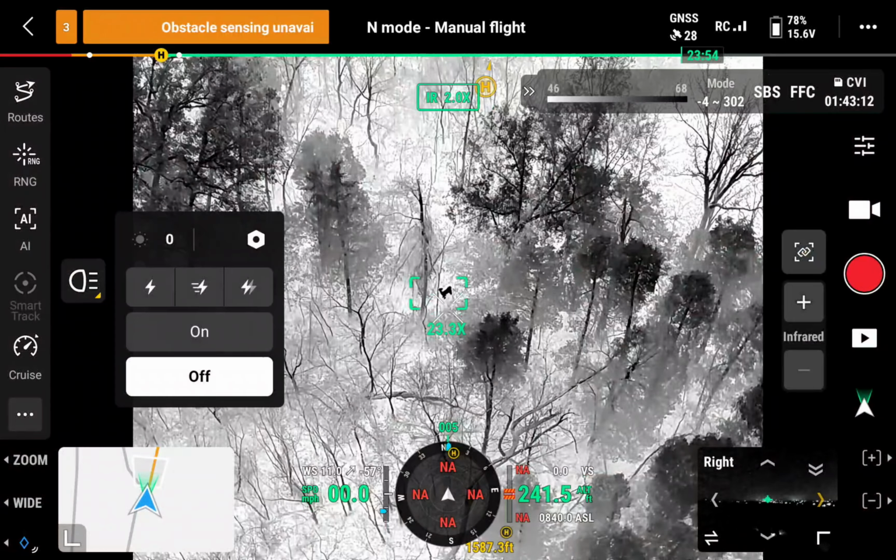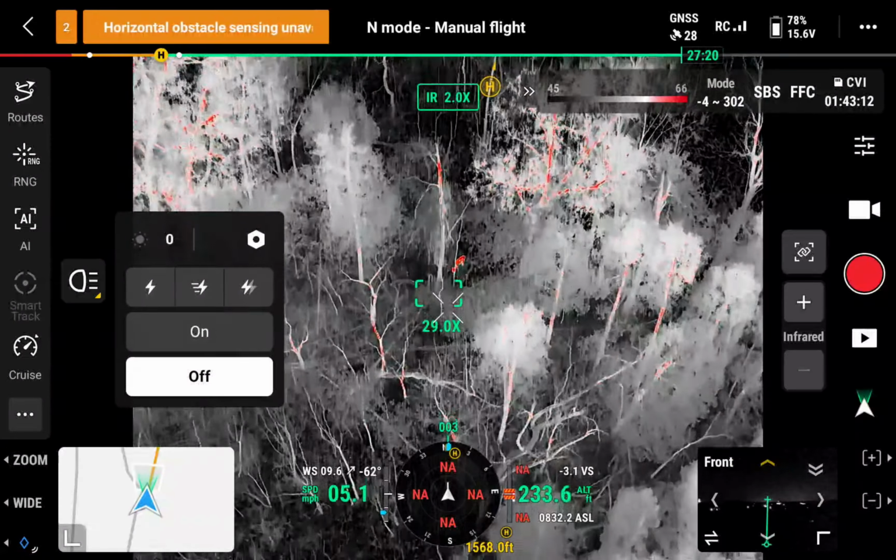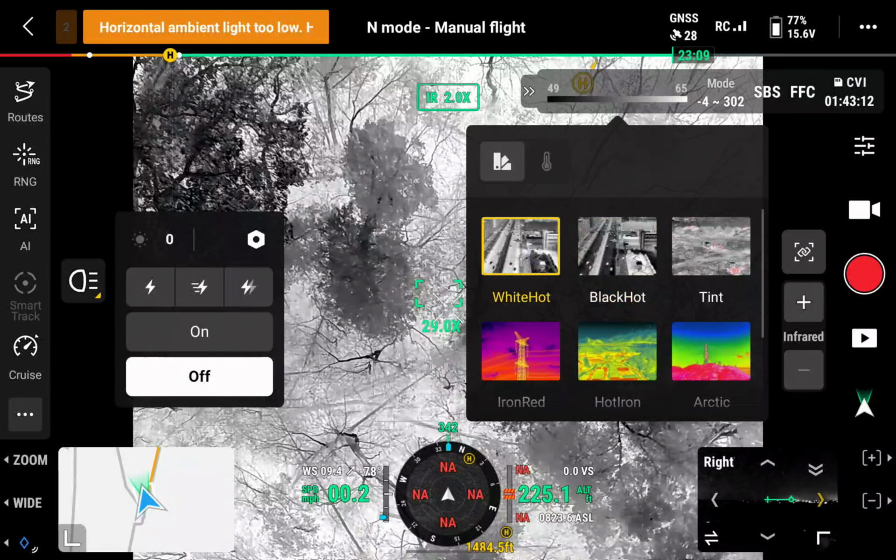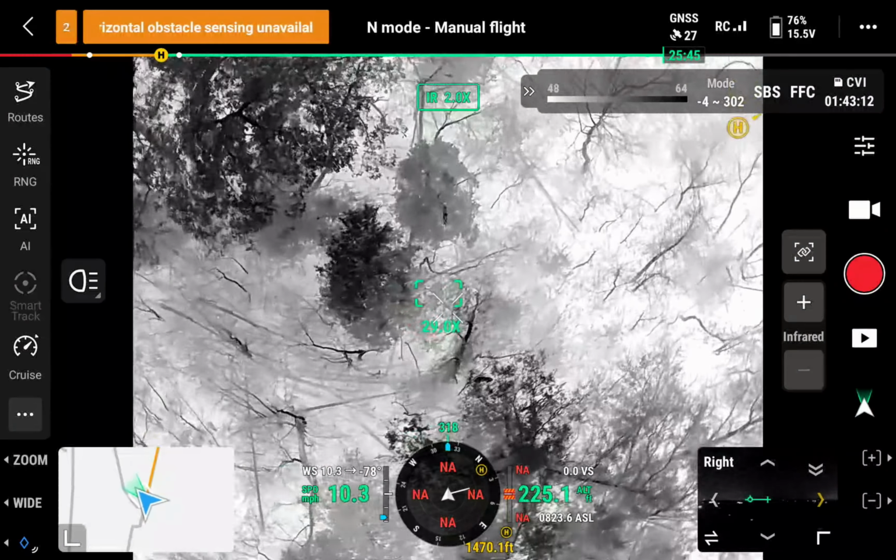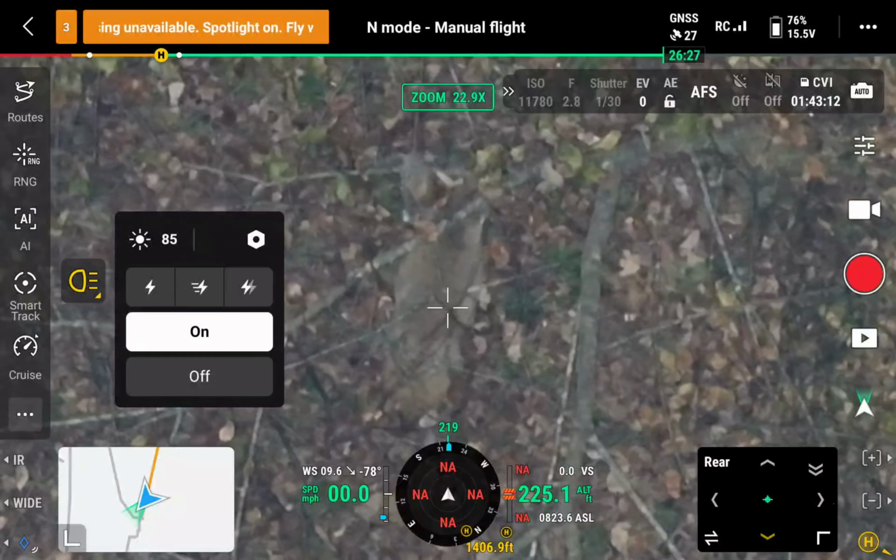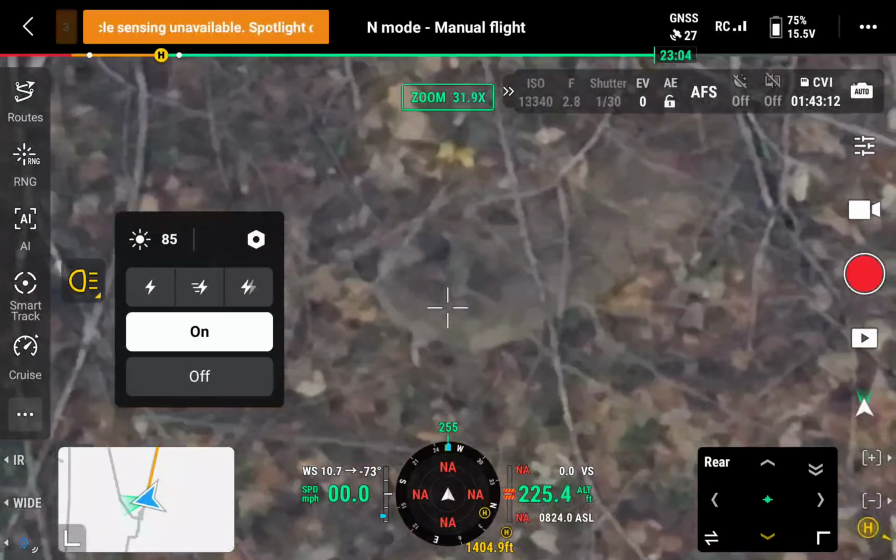As you could tell, it didn't take me very long to find that first deer. The hunter was asking me about my different thermal panels, so I started going through a bunch of them, showing him how deer looked on different ones and the different options my drone offered. Pretty cool just to get your clients involved in everything.